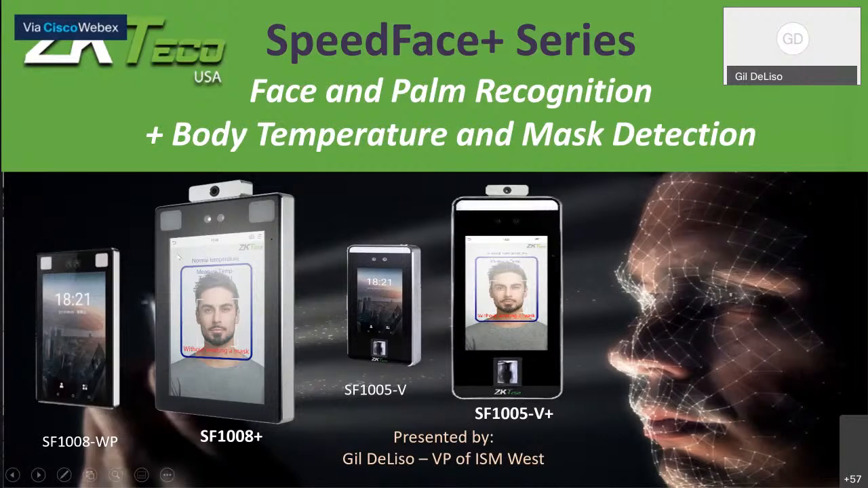Primarily focusing on the two products that you see right here, the SF1008 and the 1005. Those are the products that also include thermal detection capabilities along with face and body temperature, mask and body temperature detection. They are touchless face and palm readers as well.